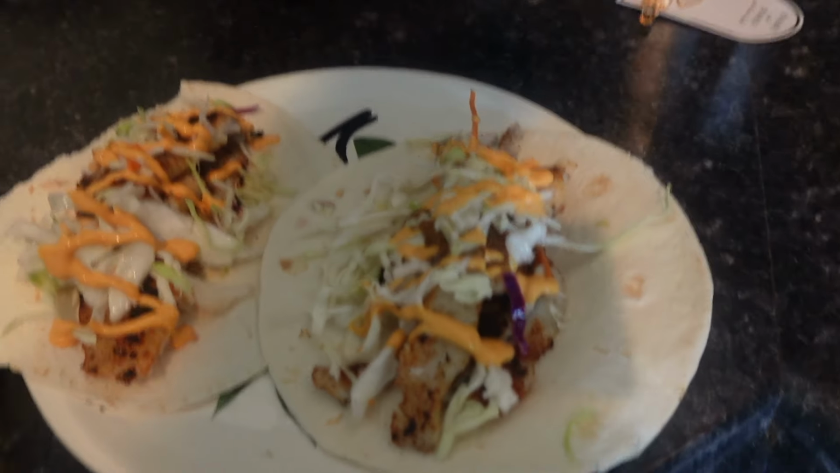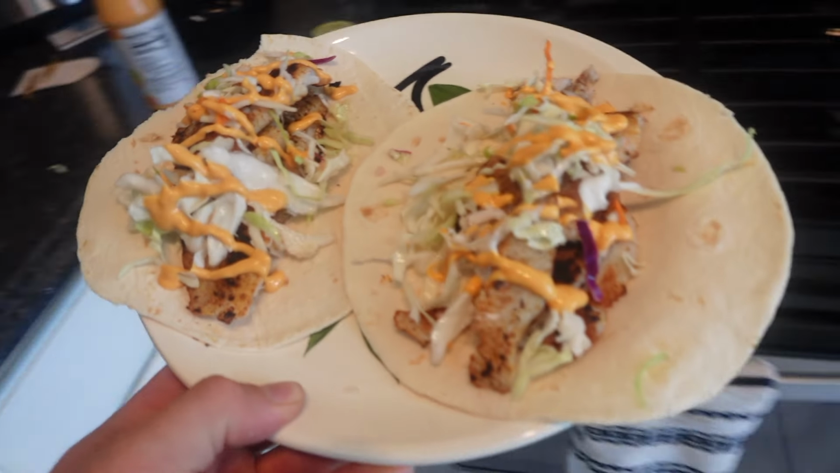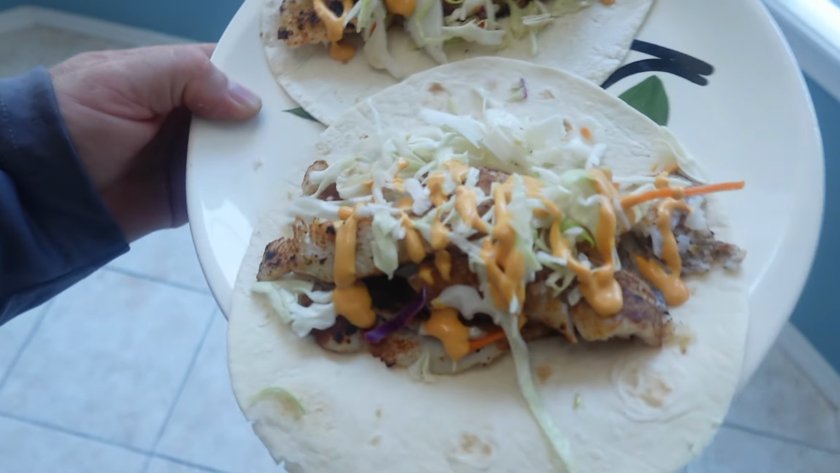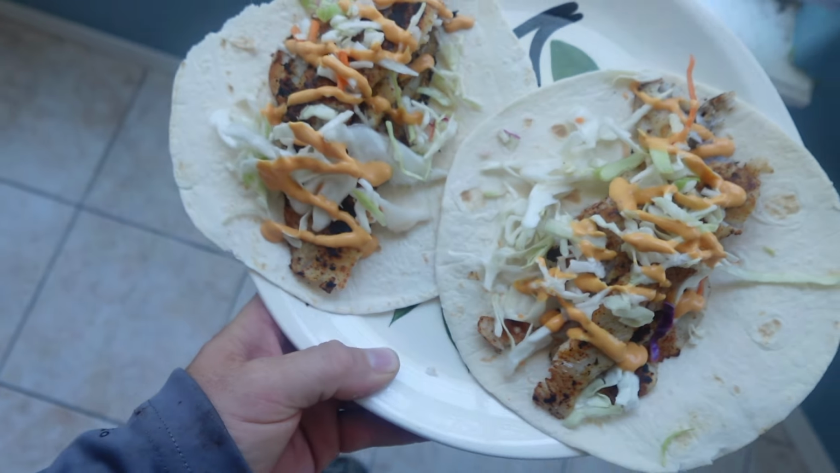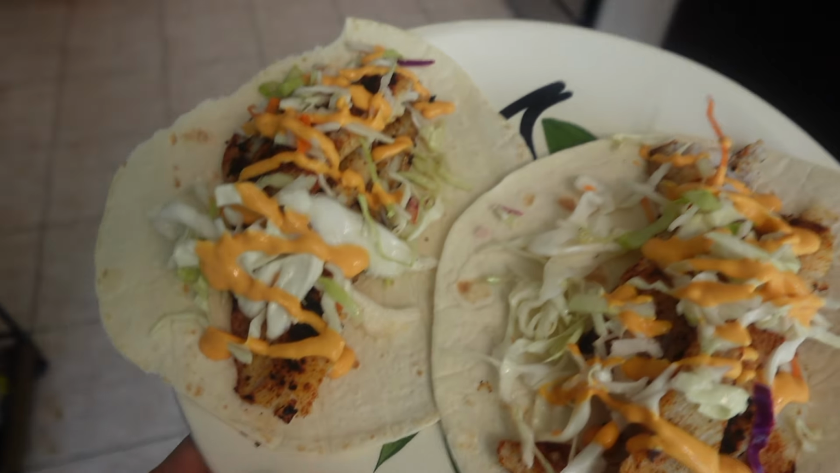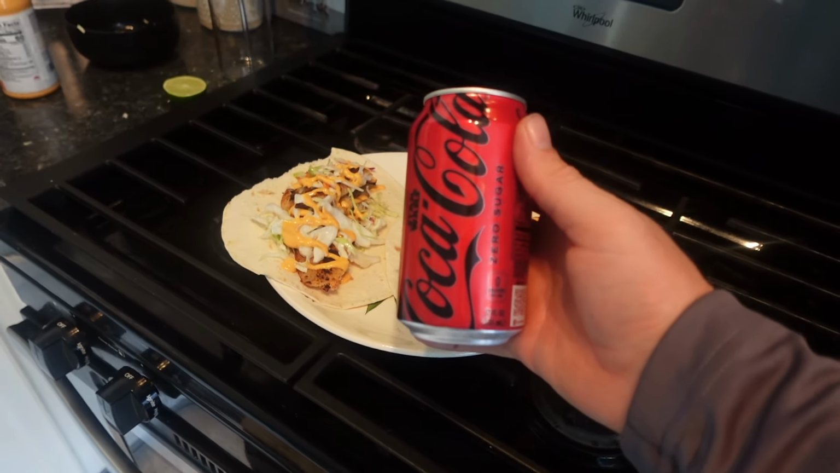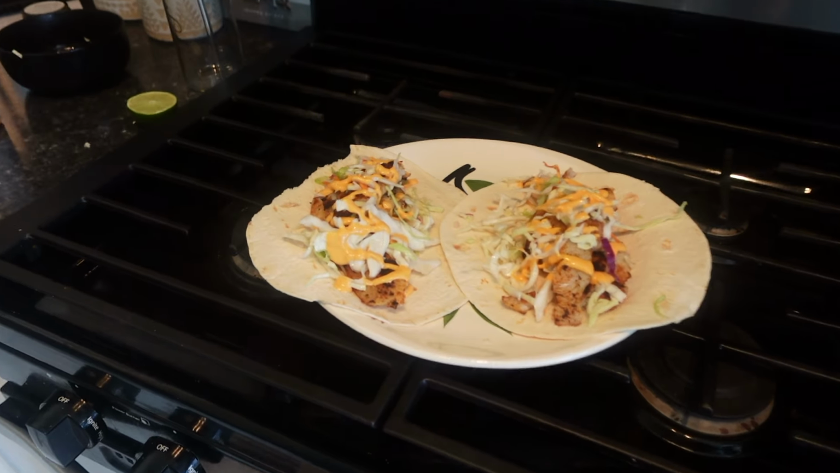Look at that. Almost looks like I know what I'm doing. Like I got some culinary expertise up in here. All the pretty colors. And guess what? It's fantastic too. It's straight delicious. And I like it paired with the good old-fashioned Coke Zero. All right, let's have a taste test.